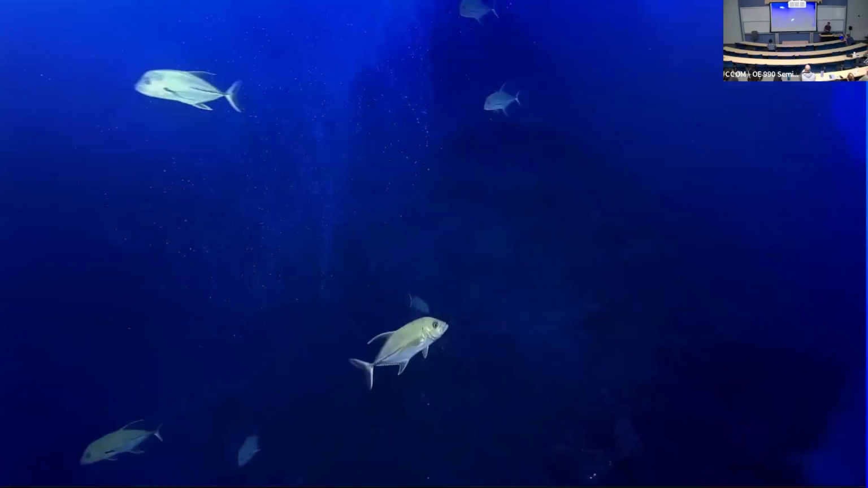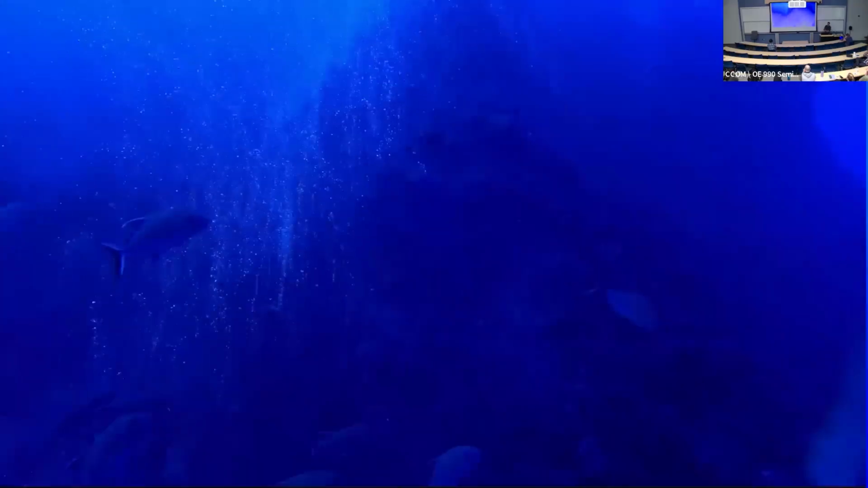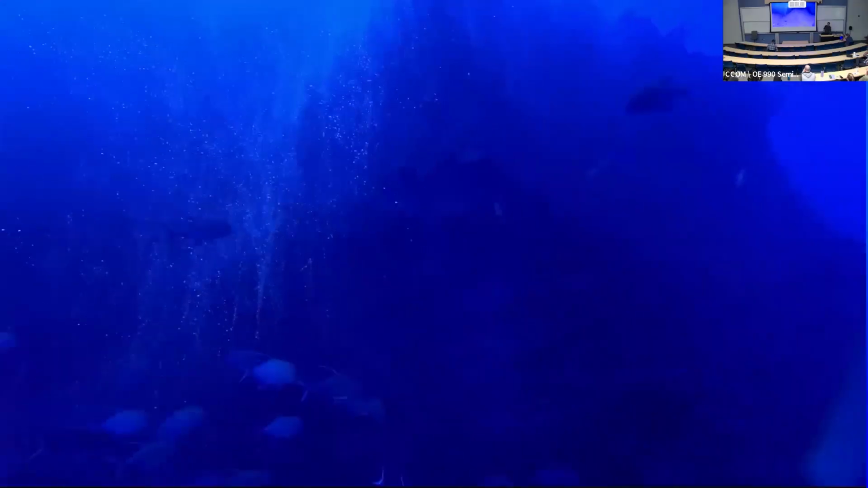Should we try it with the lights just to see what it looks like? Sure. Whoa. Oh, cool. This looks like we're in a fish tank. This is like a Disney movie. We could just play some jazz. Oh, look at those bubble streams. Now those are bubbles. CO2, yeah. This is amazing. Look how much gas is coming out. This is actually the top of the volcano.